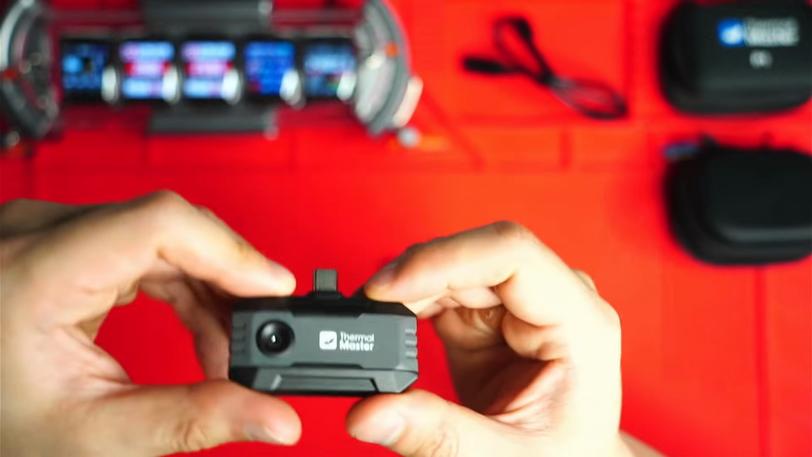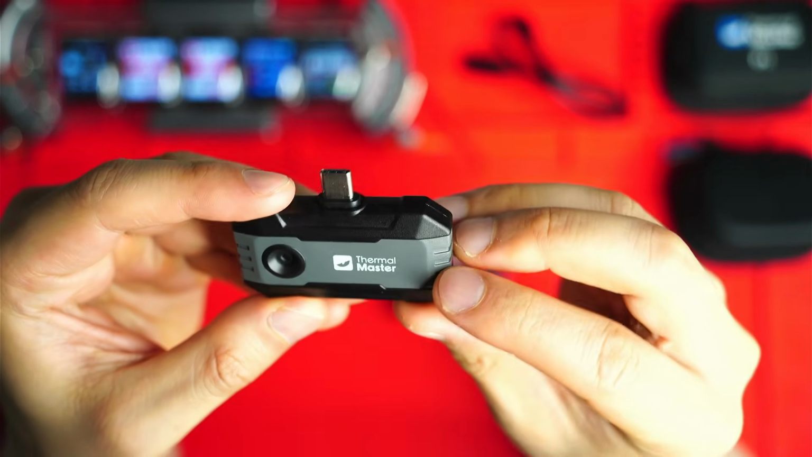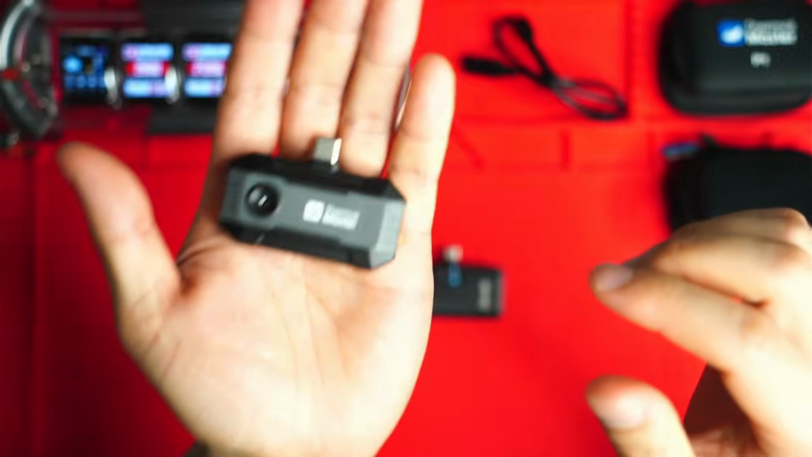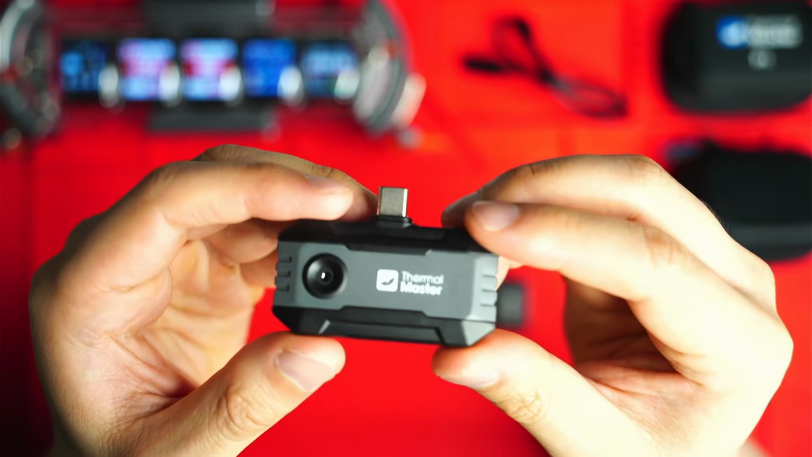Let's have a quick little look at the overall construction of each one. So that's the P1, and it is made out of plastic. I thought it actually had some rubber bumpers on the side. That's something I wish ThermalMaster had added on. It does keep it extremely light though, compared to the FLIR. It feels like half the weight.